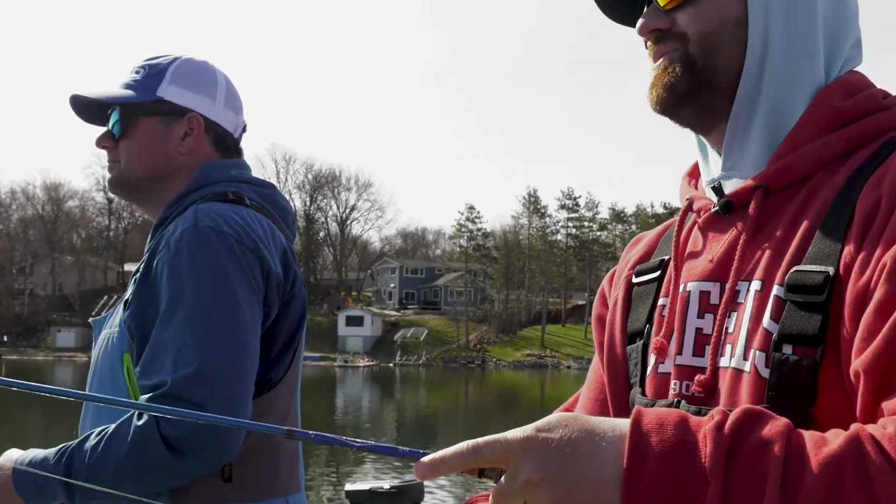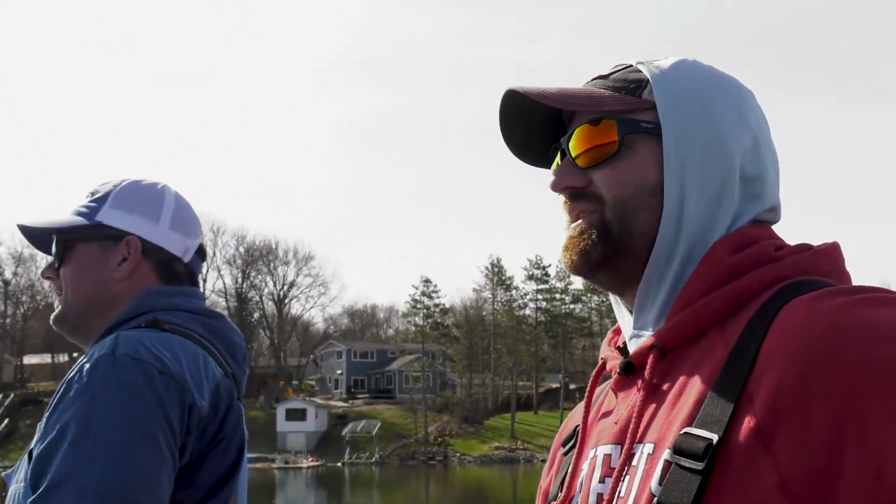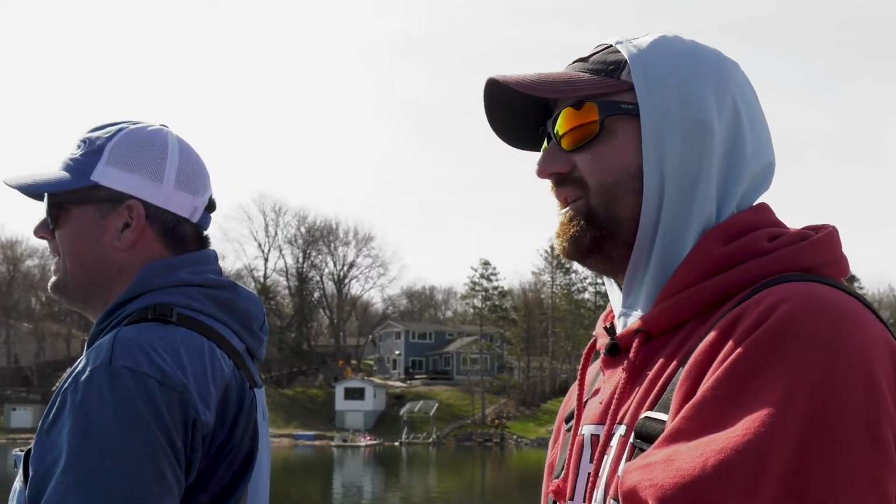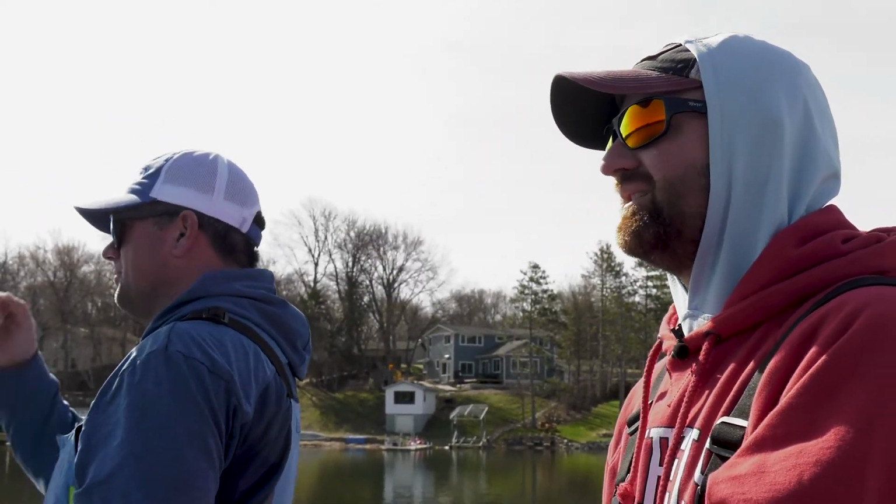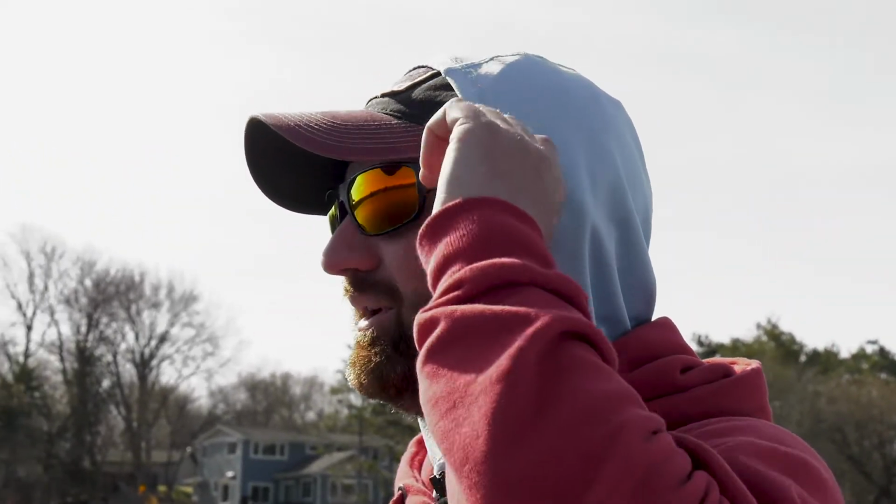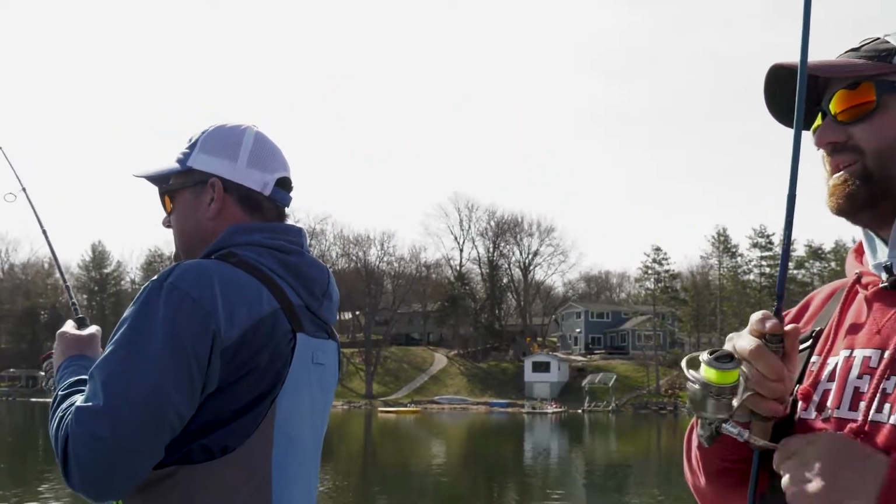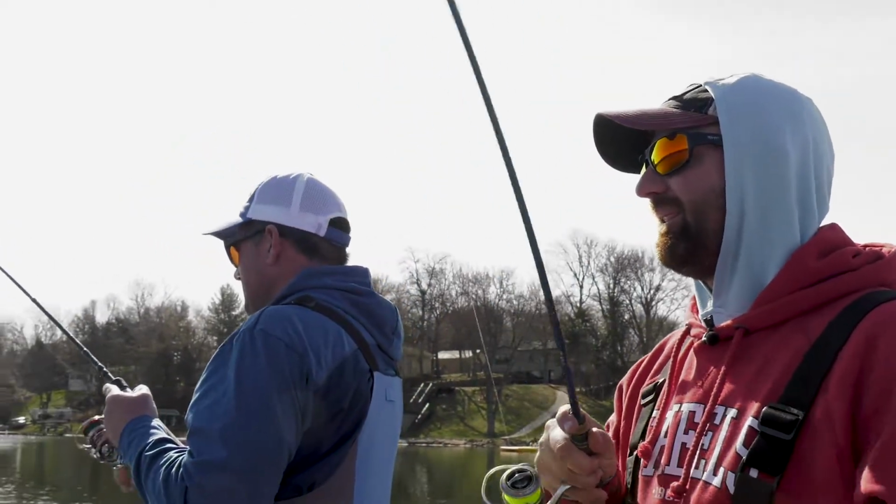There's plenty of fishing opportunities in the metro. It gets pretty busy sometimes, but there's plenty of fish to go around. I think that's important for people to know. Yeah, just because there's people out there, I wouldn't avoid going. You don't want to try to get on top of everybody, but just be friendly and you can have a good time. Look, we're catching fish after fish here.